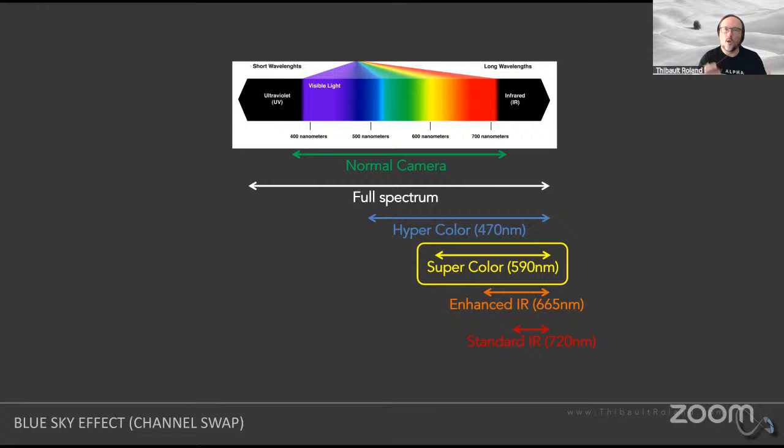There's going to be a lot of contrast in the sky. And because I still have this little bit of color, it actually helps me isolate my subjects better.